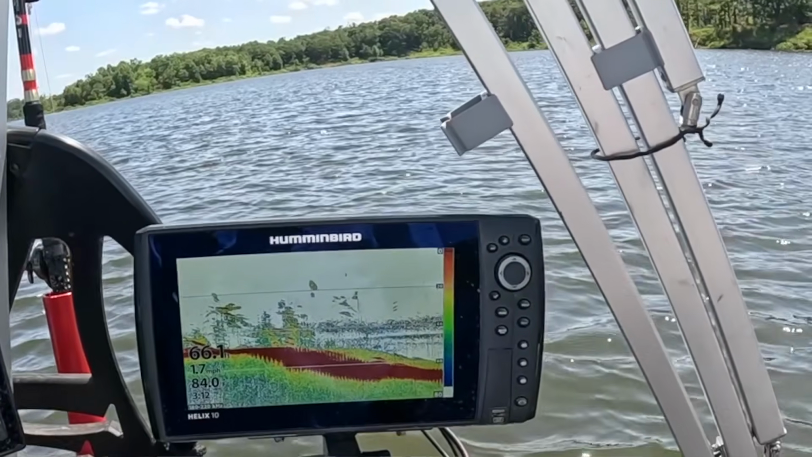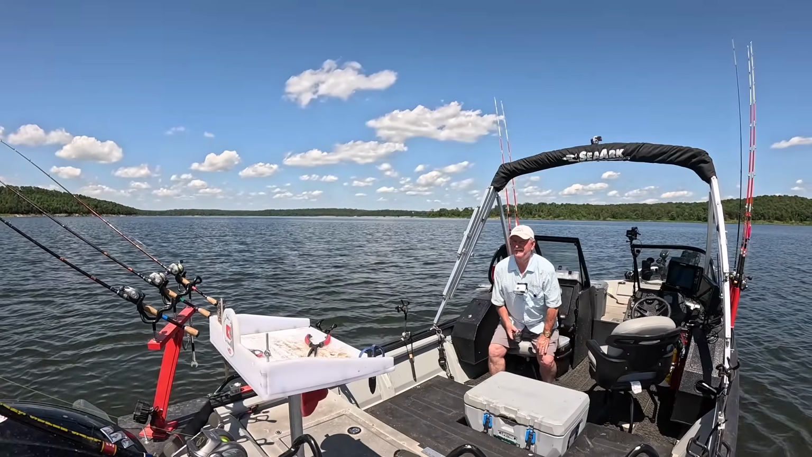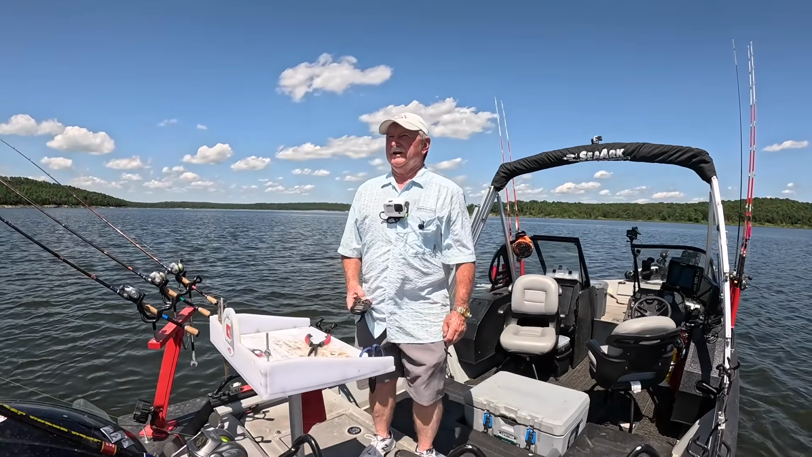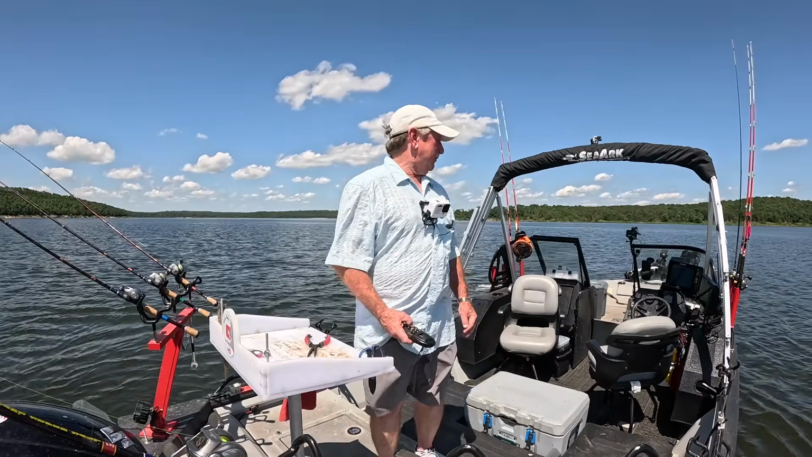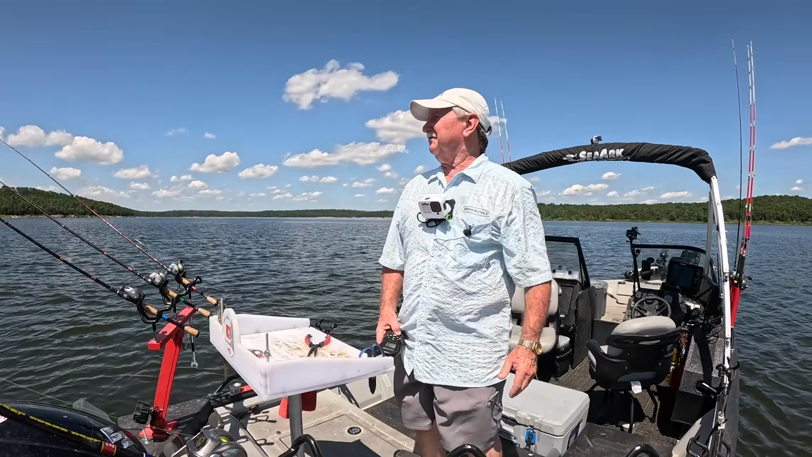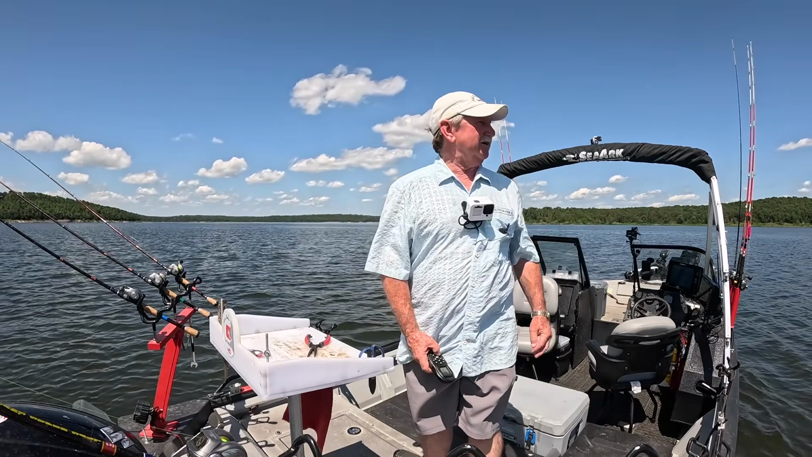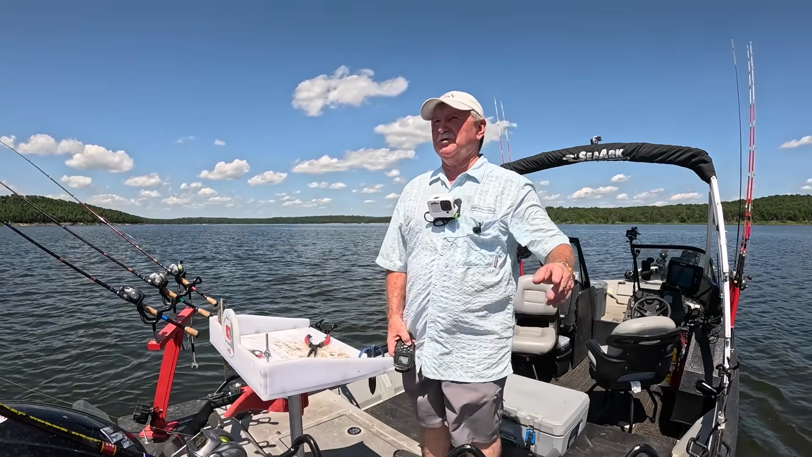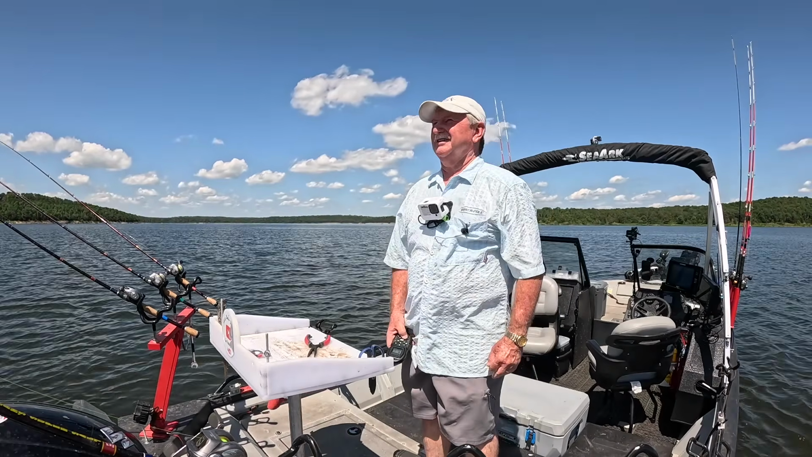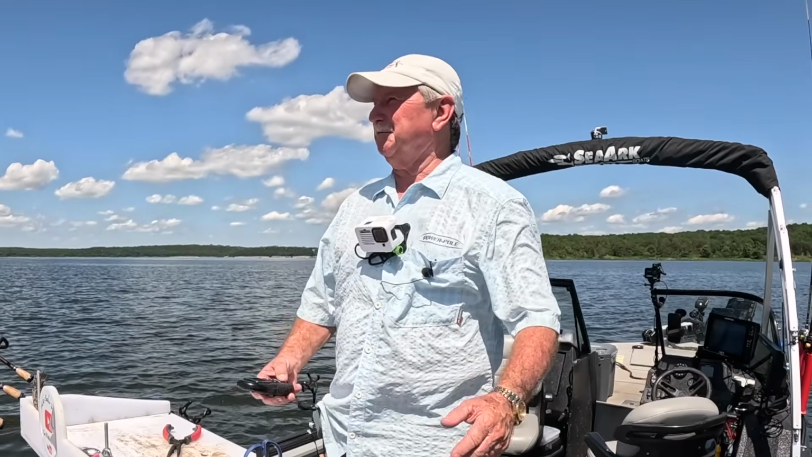I'm getting more down in it. I need to get back up on the lip. All right, we've gotten out here in the middle of this big arm, and up on the lip we're too deep. The trees aren't coming up as high as I want them to. So I want to check one more spot. I'm gonna pull them in. I'm gonna run up here, make one little bitty run, look at the water, and then I'm gonna call it an afternoon.